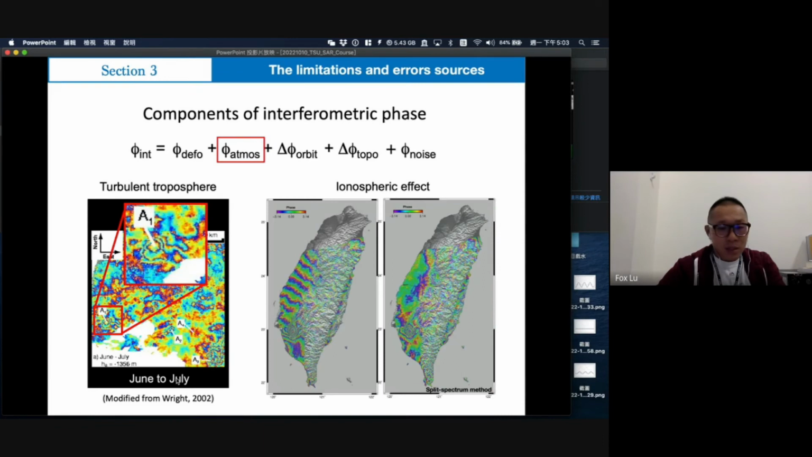From June to July in Greece, in just one month, it shows over three fringes in C-band satellites. That means almost 8 to 10 meters of displacement. I think it should be very serious land subsidence, or maybe something extreme like volcanoes or active tremors causing this. But actually nothing happened here.